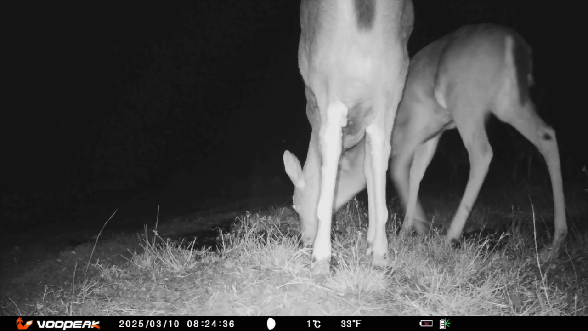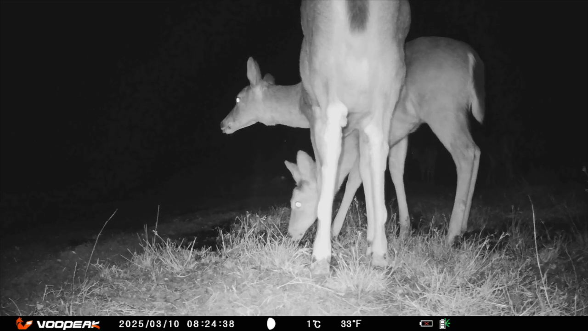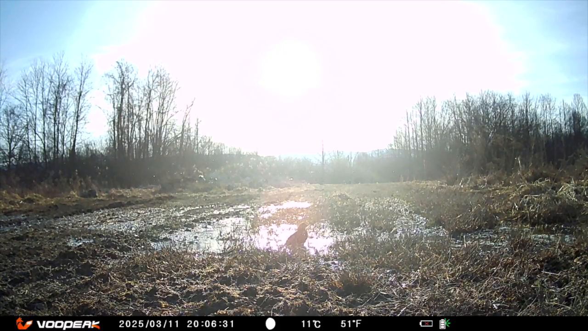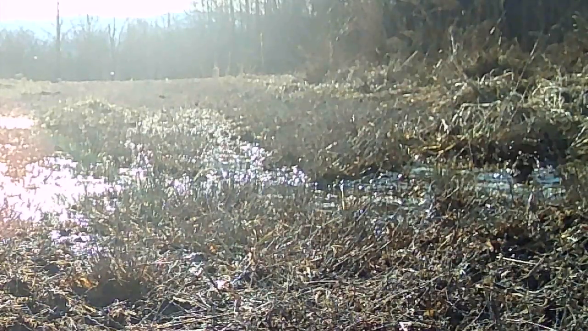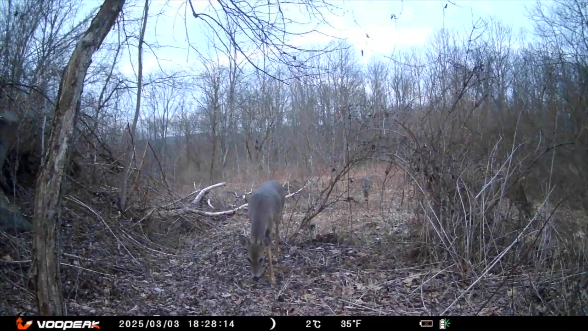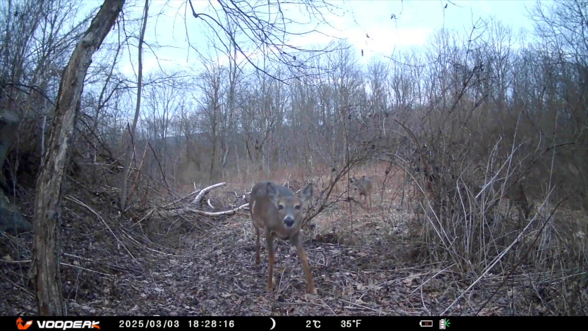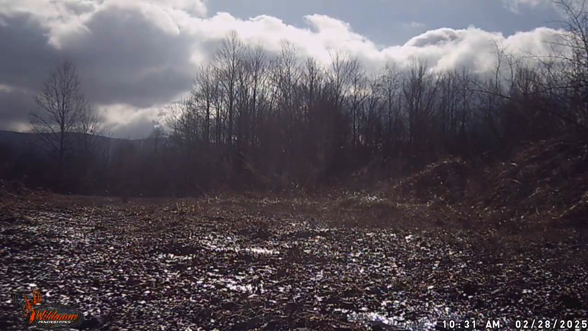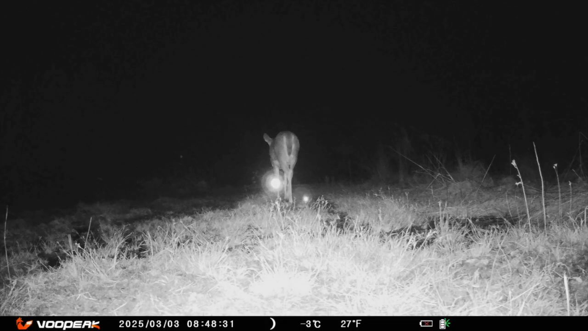It's a good place to stop and get a drink. The raccoon is doing the same. Looks like the bird is taking a bird bath. I put the camera in a new, different spot. I think the deer noticed. In this one, I liked how the clouds passed through. As we walk away toward the light.